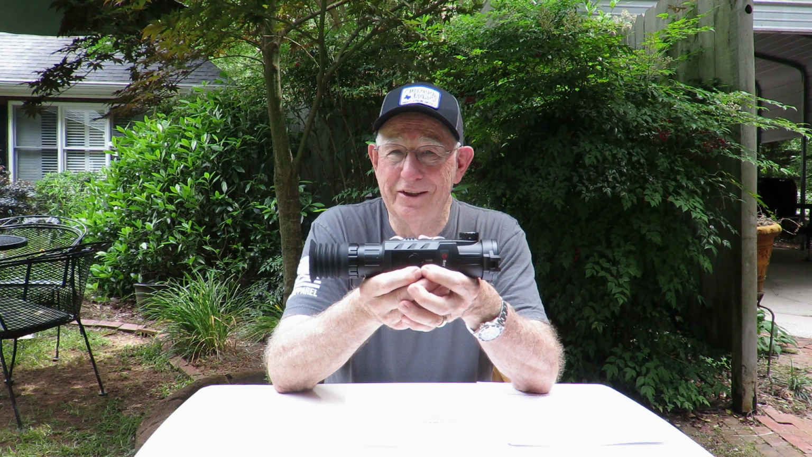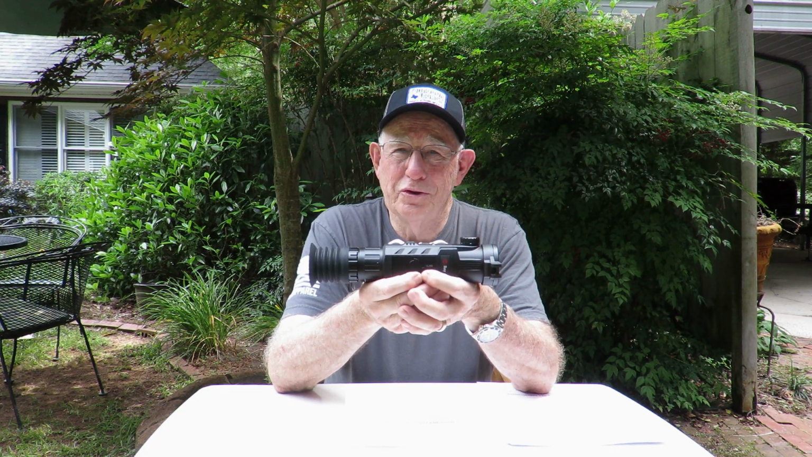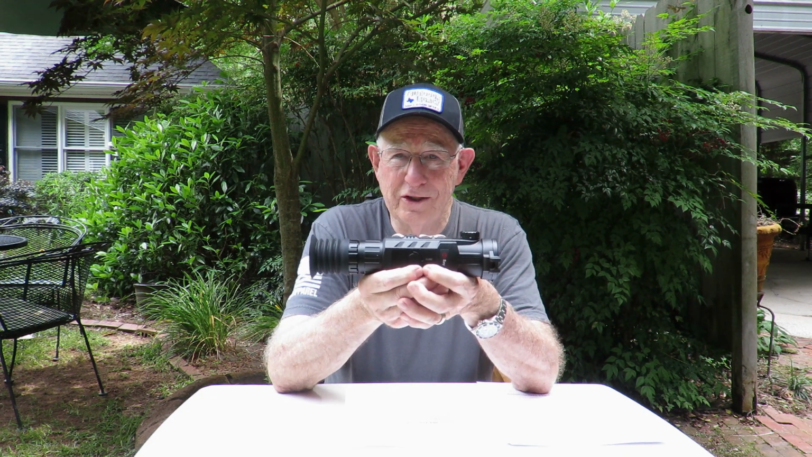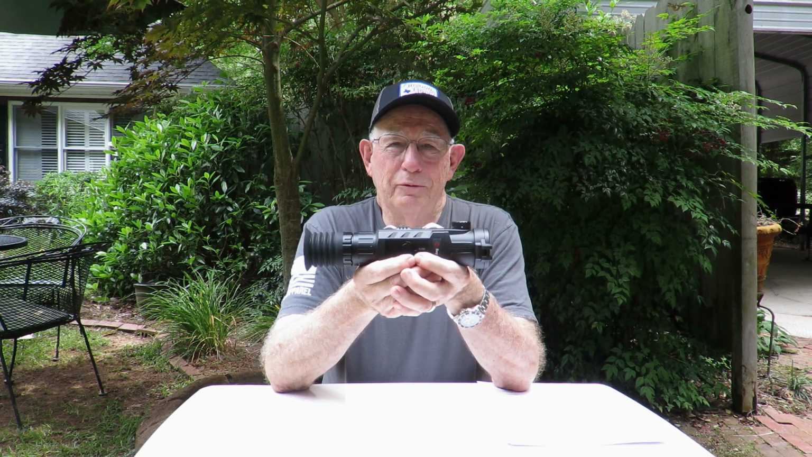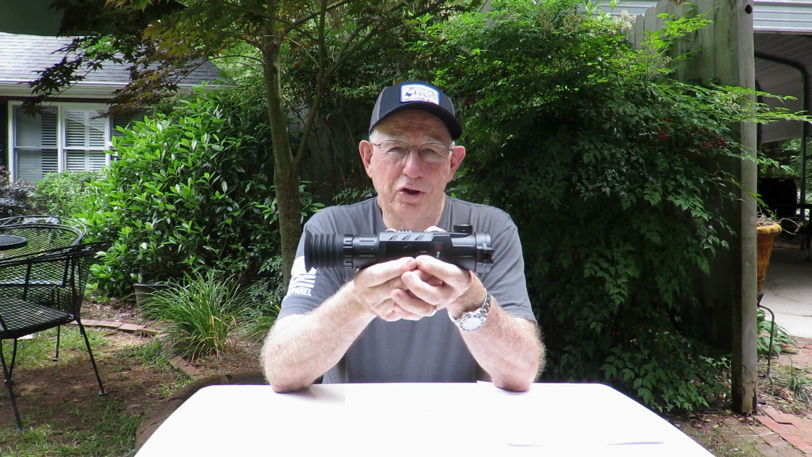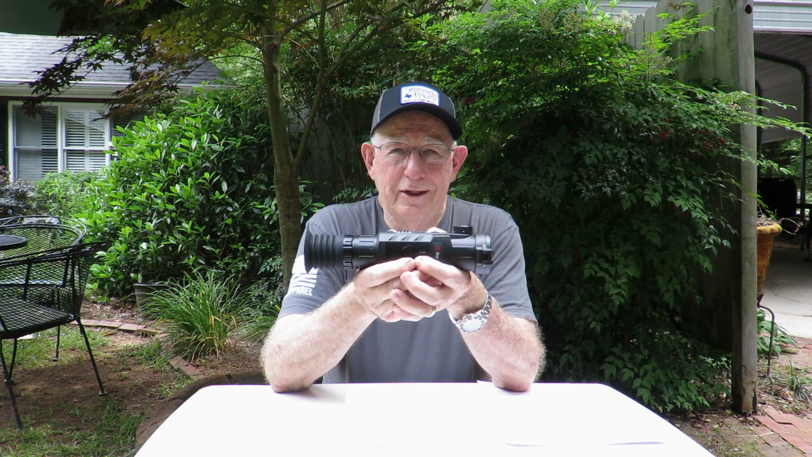But one of the things that I noticed is that when you're used to using, say, a 2-power scope or a 2.5-power scope, and you go to a 4-power scope, you have to get used to it. You're looking through that scope and you're normally able to tell how close the coyote is with your older scope, or just using a standard scope.